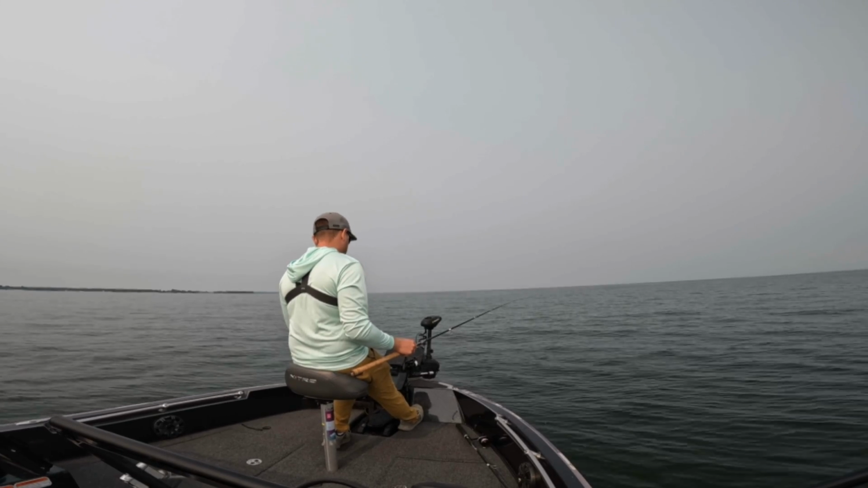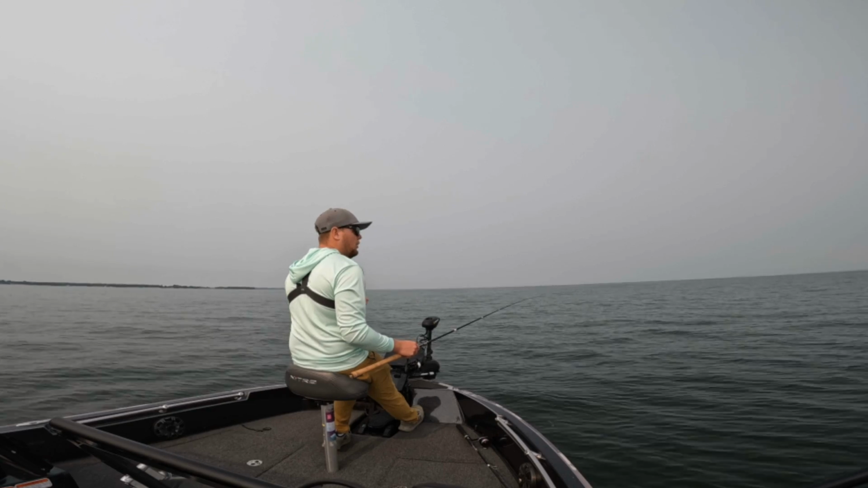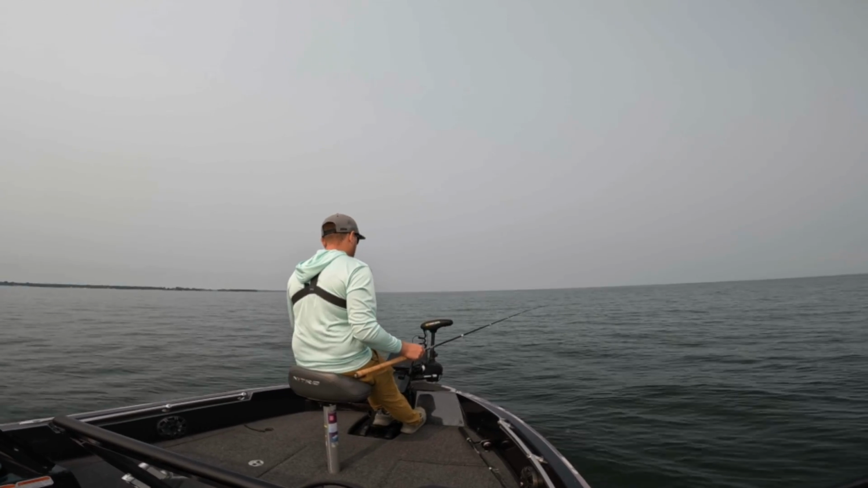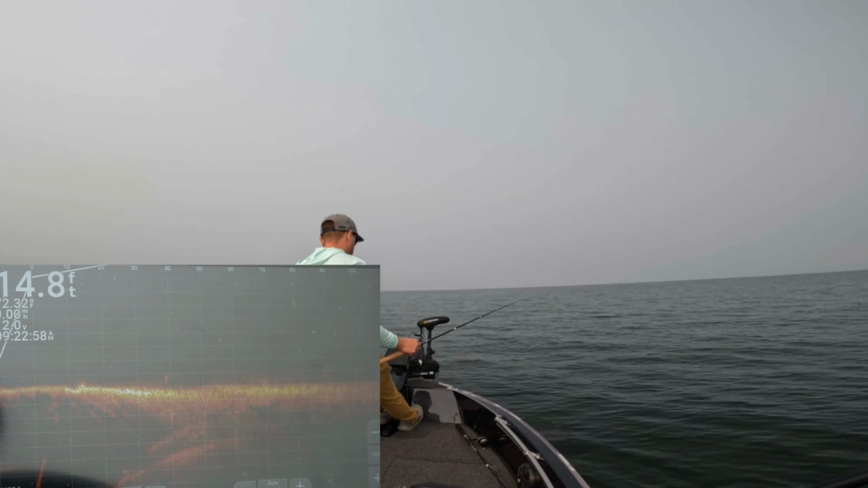So this smaller hump that I'm on today, I started off on that deeper edge, like 24, 23 feet of water, worked my way up and found that the majority of the fish that I was seeing was in that 20 to 17 feet of water. And you can just see this hump is just loaded with fish.